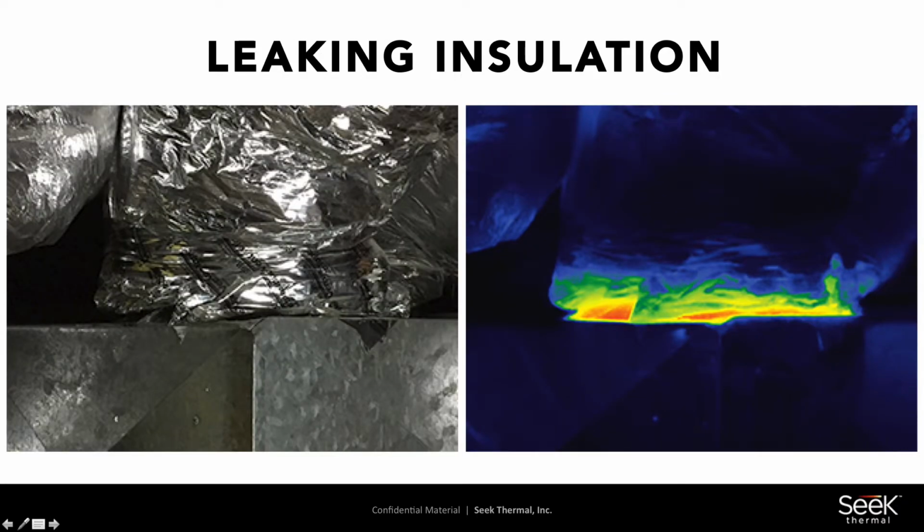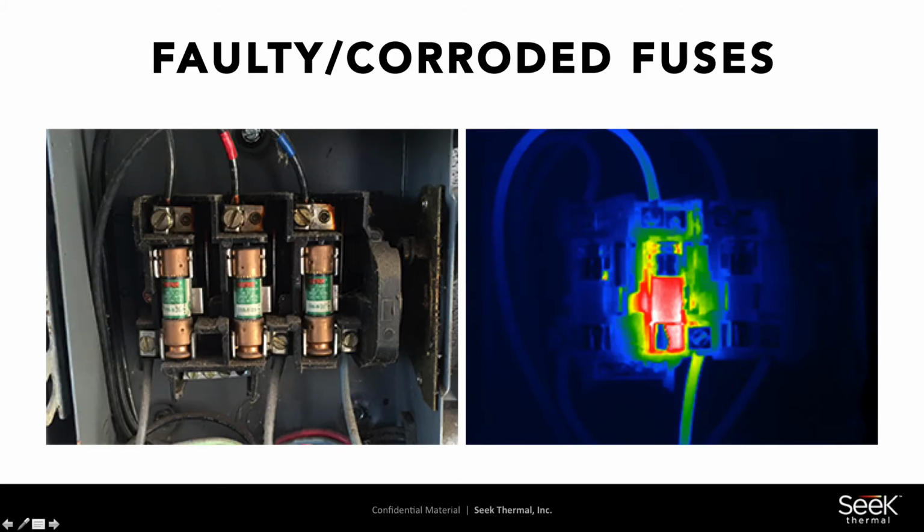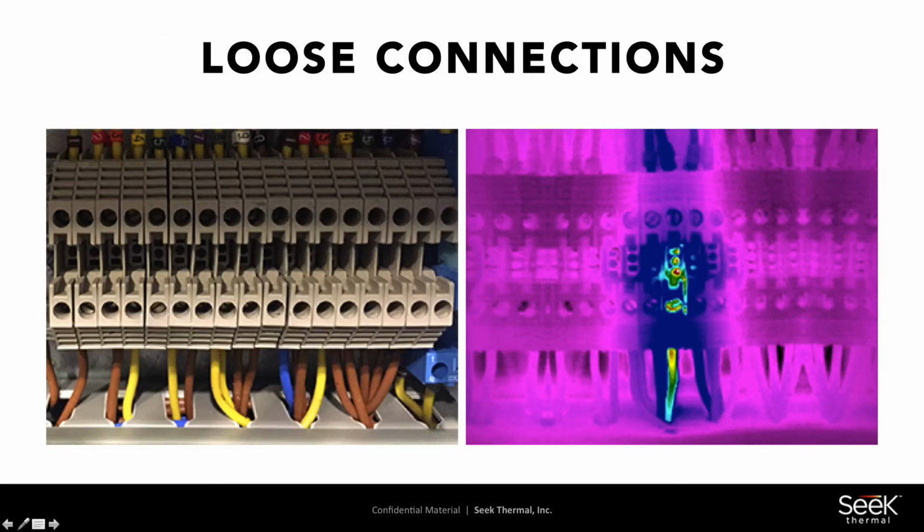When we talk about building environments, we're talking about leaking insulation. Where are those places that a facilities manager could go in and make their building more efficient? This is a pretty good example of just throwing some insulation tape around there and sealing up where you're seeing heat loss. Clearly, using our electrical panels and fuses to find out where there might be an overloaded circuit. Loose connections in a control panel, same thing. A loose connection is going to generate heat. You're going to be able to see it quickly.